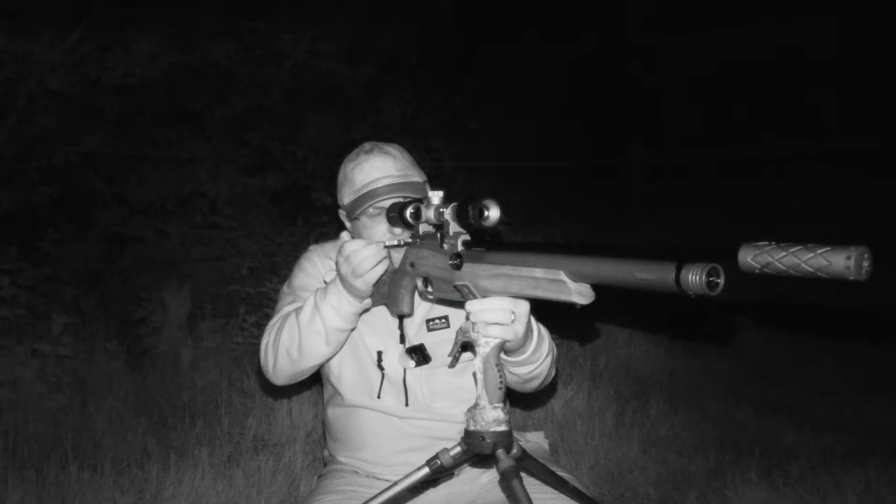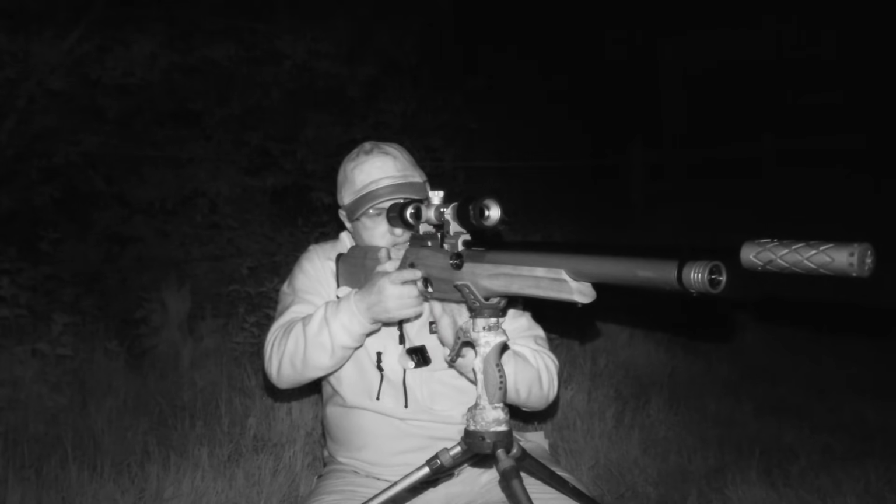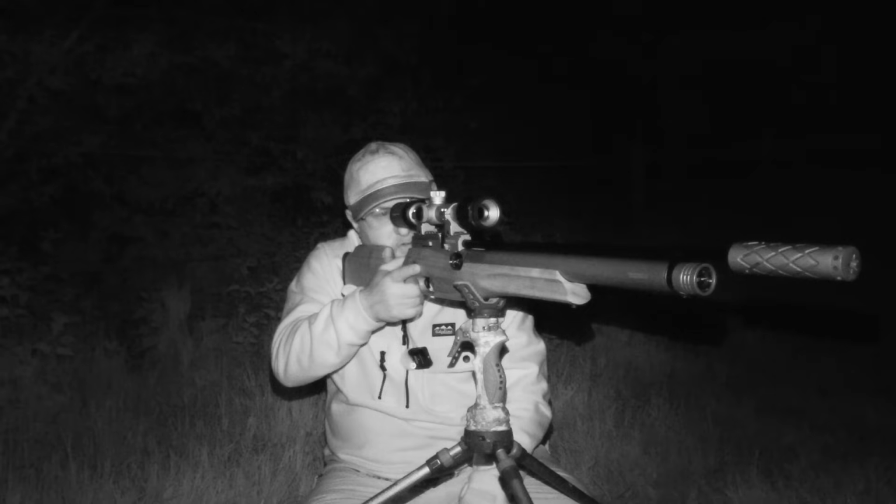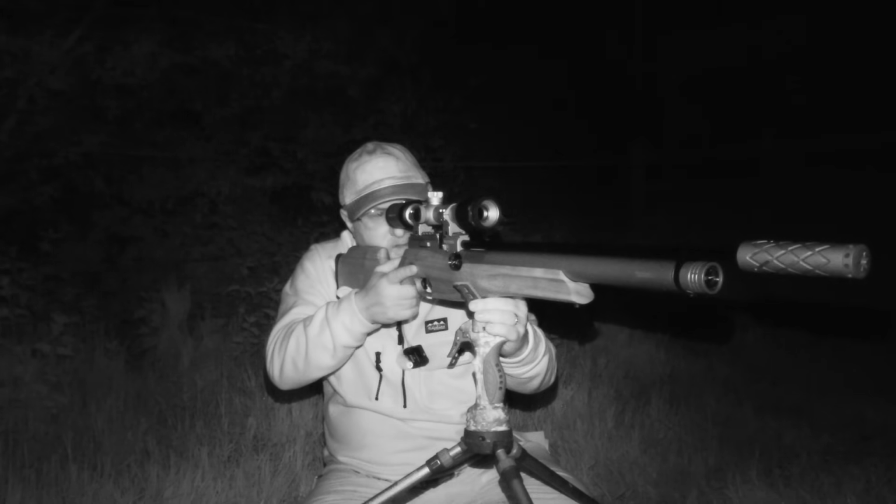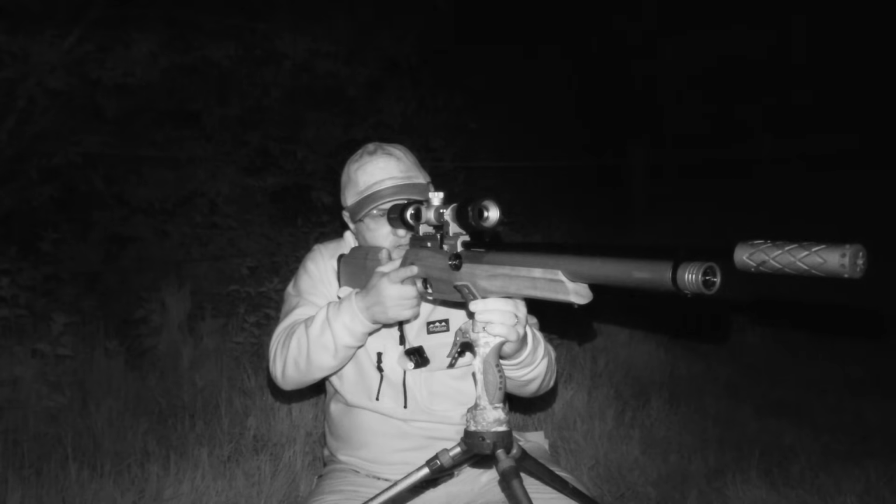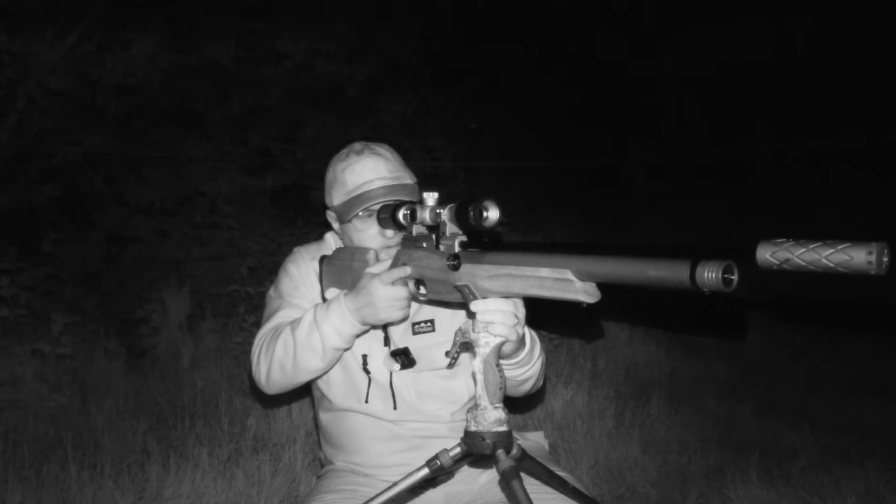Well, that one was really close. I spotted him at 28 meters, and then he ran in to about 17 meters. I think he heard me or smelt me because he stood up really tall, and yeah, dropped him stone dead. Mind you, only 17 meters, so you should do really, but that's another clean one in the bag.